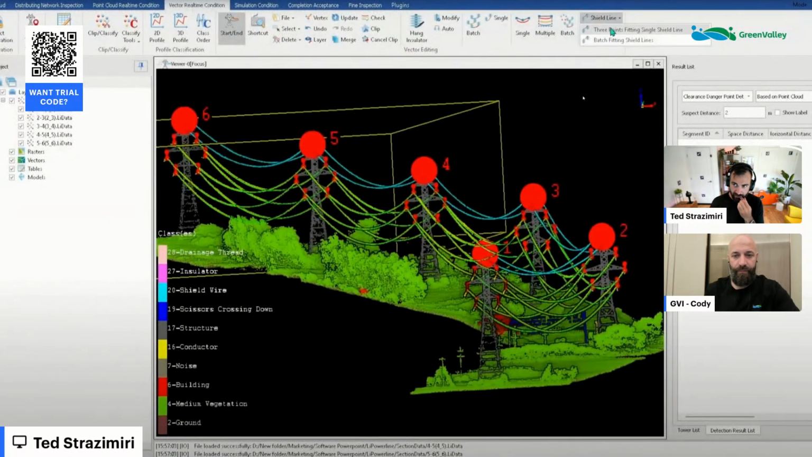Yeah, awesome. So here, actually, I just want to call this out. I think this is the old school way of doing the shield line. Shield line is that top wire. It's not a conductor. It doesn't really have electricity passing through. It's just there to sort of protect the wires underneath it. It's an important component because it's there for a reason. So we have to vectorize it.